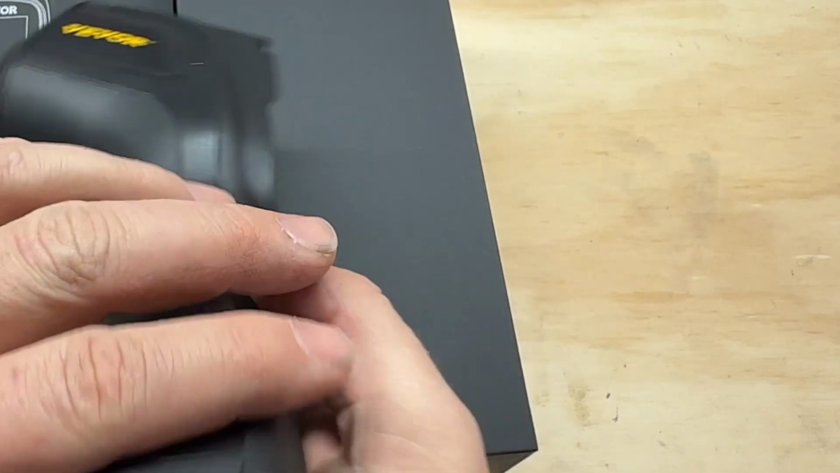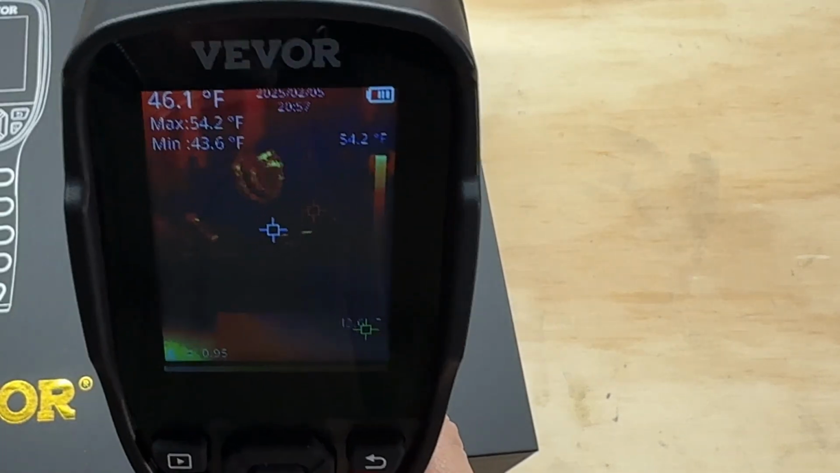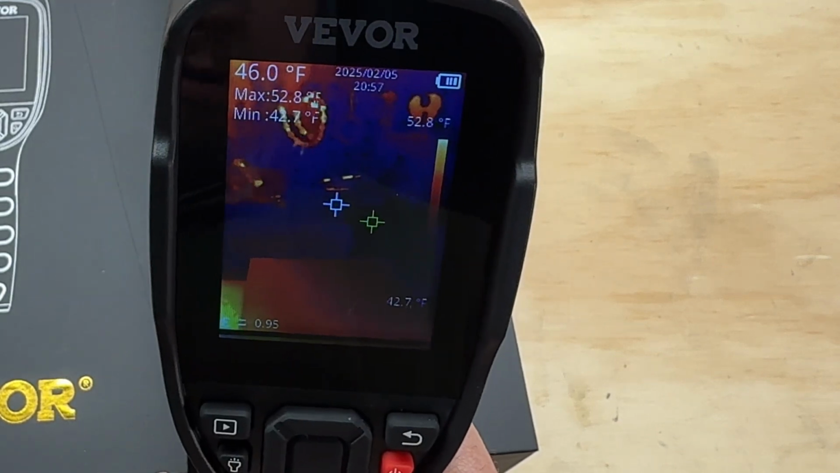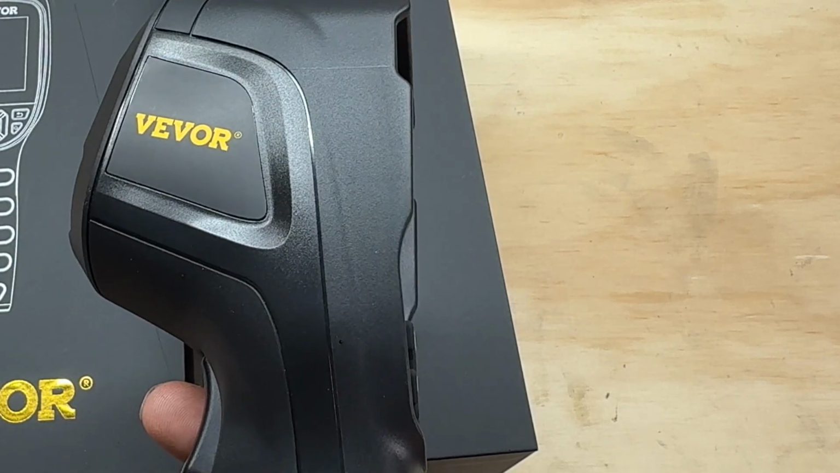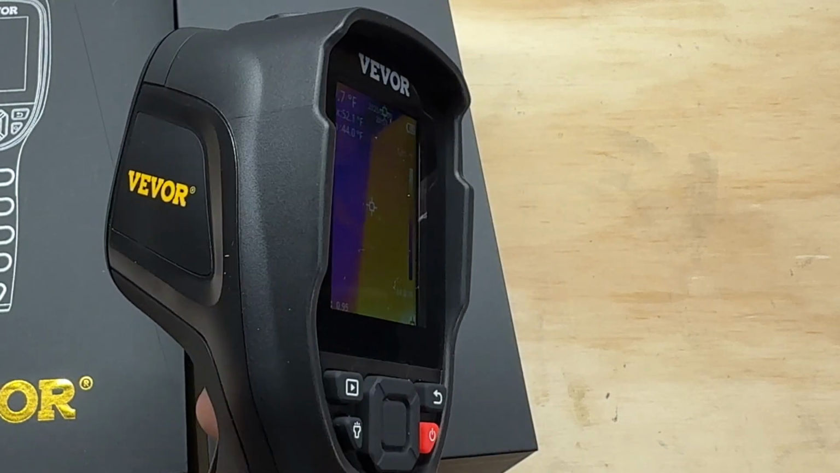Also, it has one of these screws, so you can screw this onto a tripod. So that's pretty cool. You could probably put it on a tripod and hit record and just record whatever temperature, you know, if you have to leave the room or something. So yeah, this thing is already pretty awesome. We're going to go ahead and take this out into the field and see how it does.